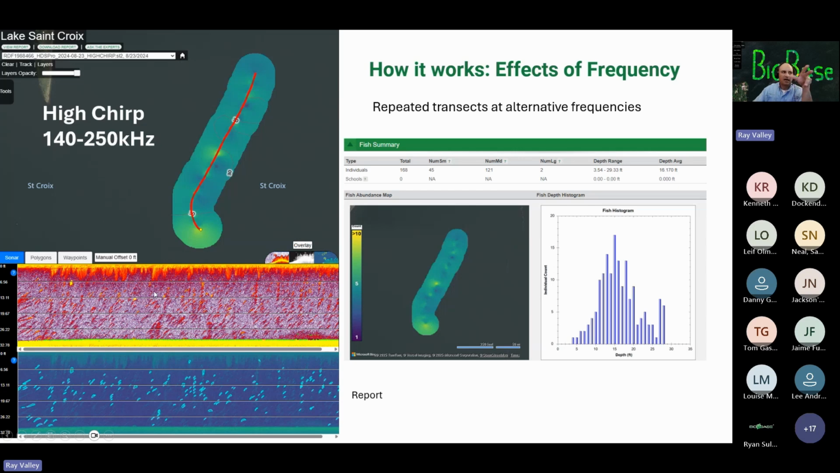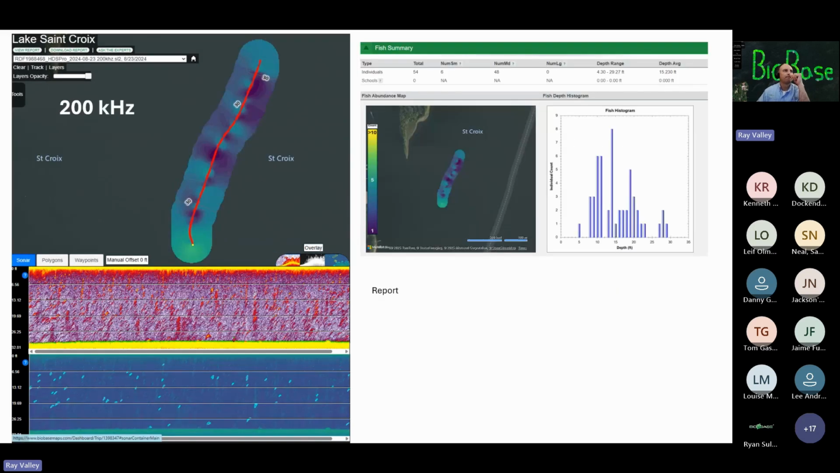There's a lot of fish, you can see a lot of fish in the sonar image there. This is high chirp. And here, the blue is all the fish detections. And here's the report. It detected 168 individuals, most in the small and medium categories, a couple of the larger fish. But yes, 168 small and medium. So keep that in mind.